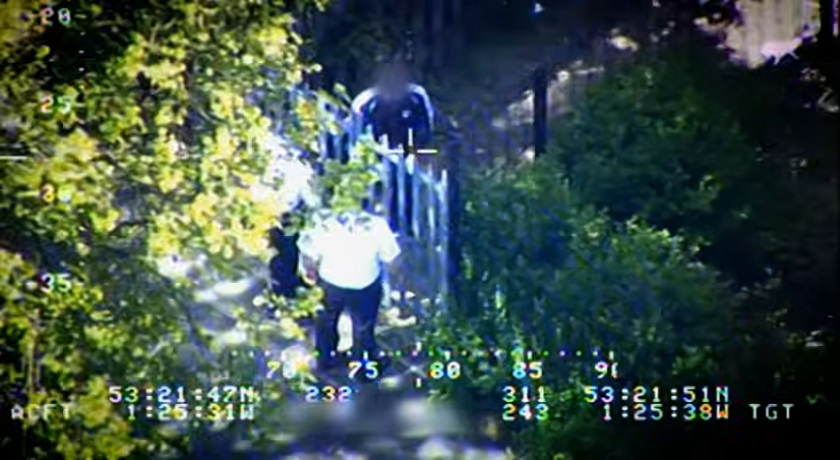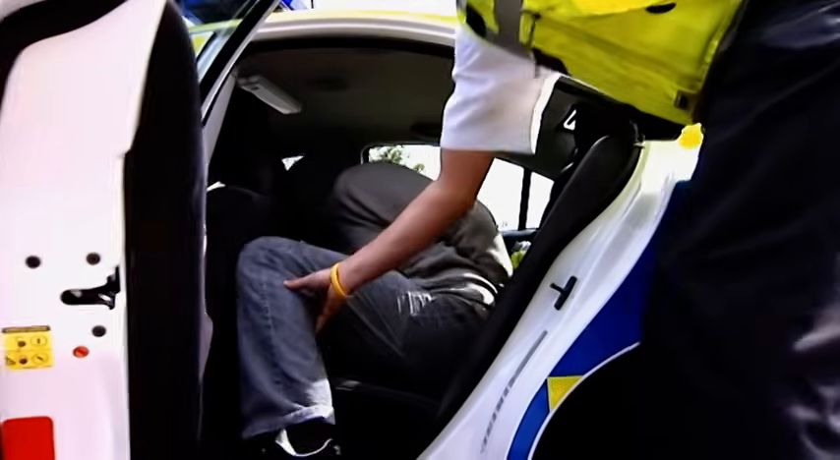It was quite enclosed at the back, so had the aircraft not been overhead, we would probably never have seen the person coming out the back door.